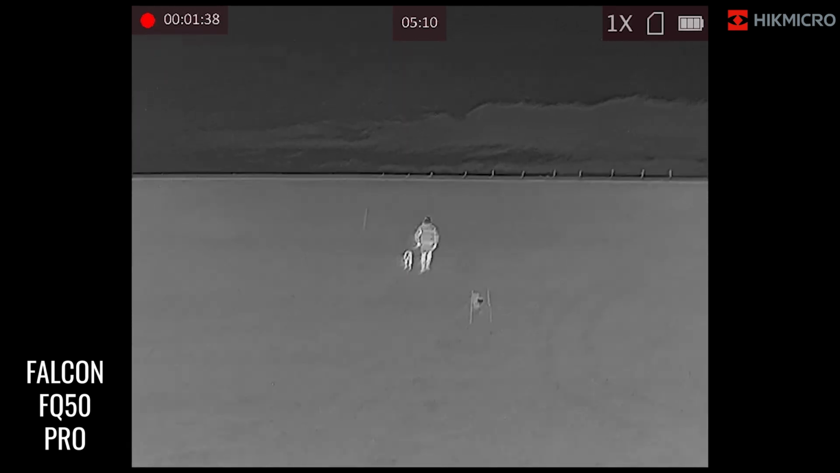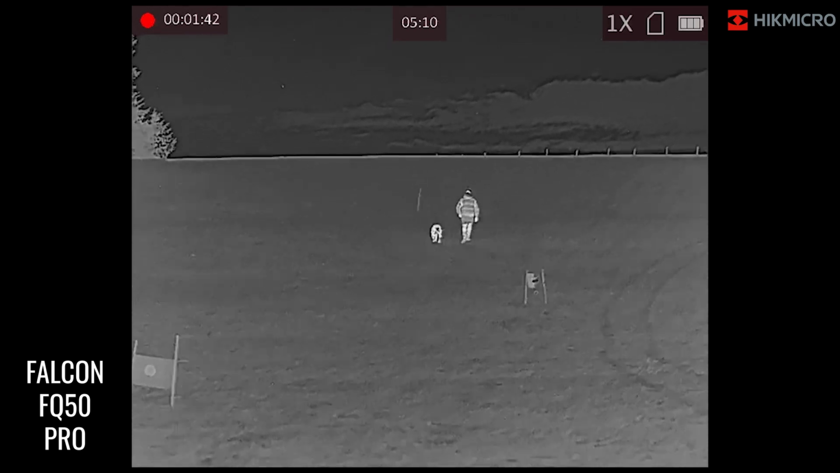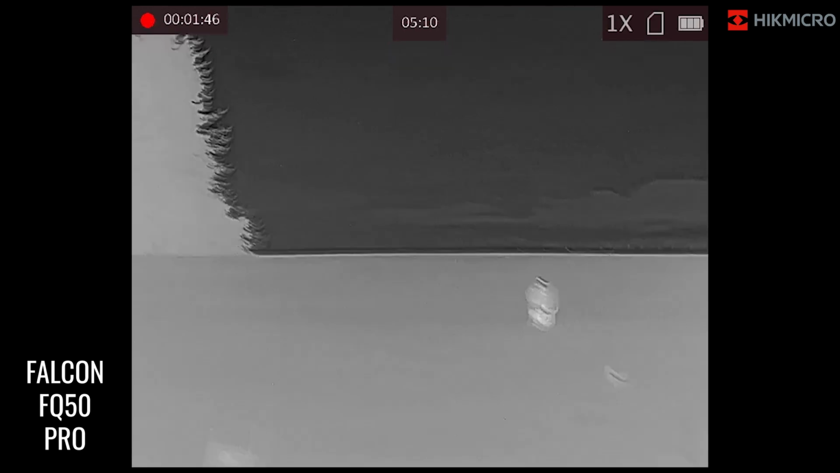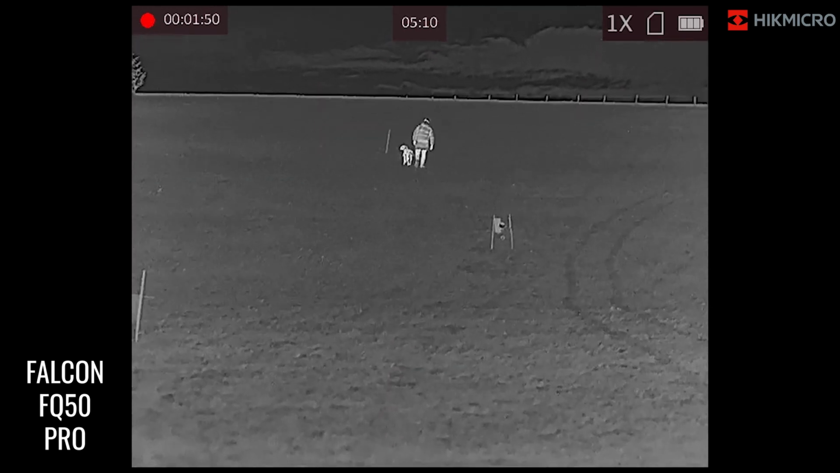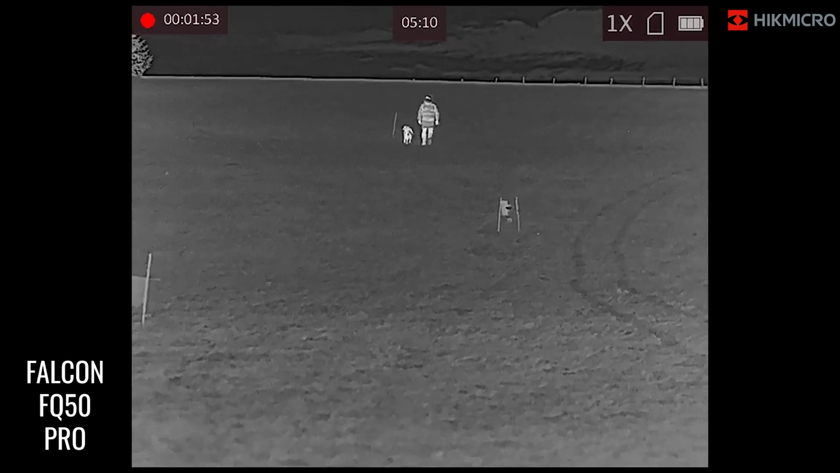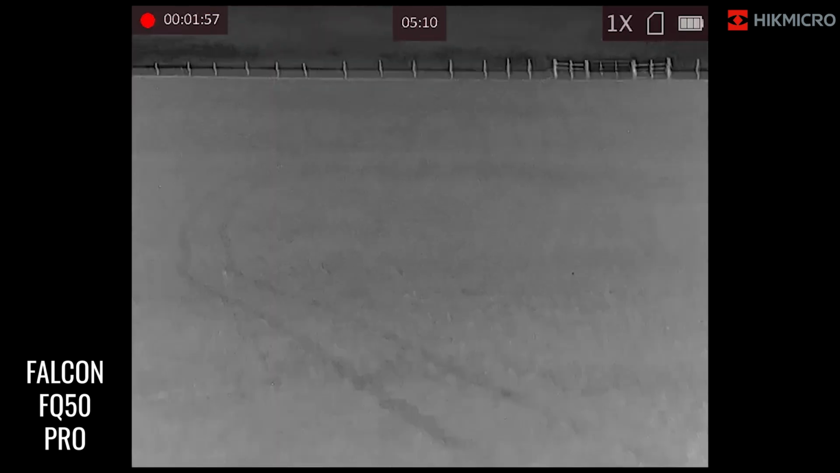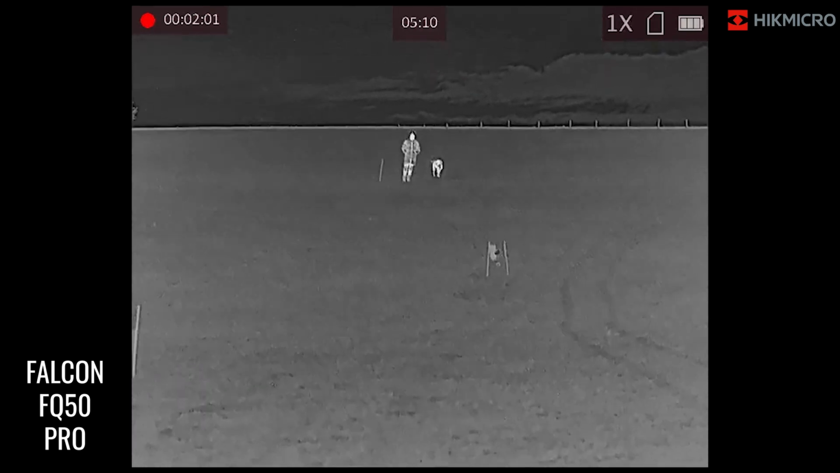Just as there you go, Tom mooching up to the 150 yard mark, still got the dog with him. I say the dog obviously being the key factor here because it is more relatable to a target, and it is quite clearly visible. Nice and easy to identify. As you can see on the field actually here, you can see where there have been some previous tracks of various quad bikes, motor vehicles, all that sort of stuff.